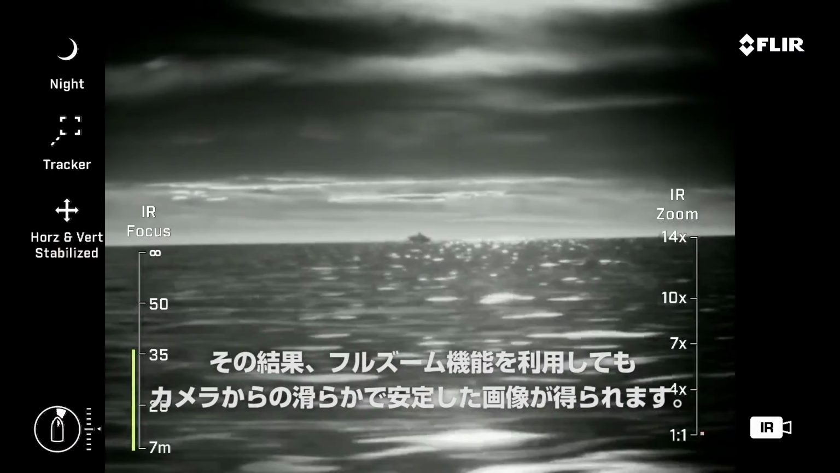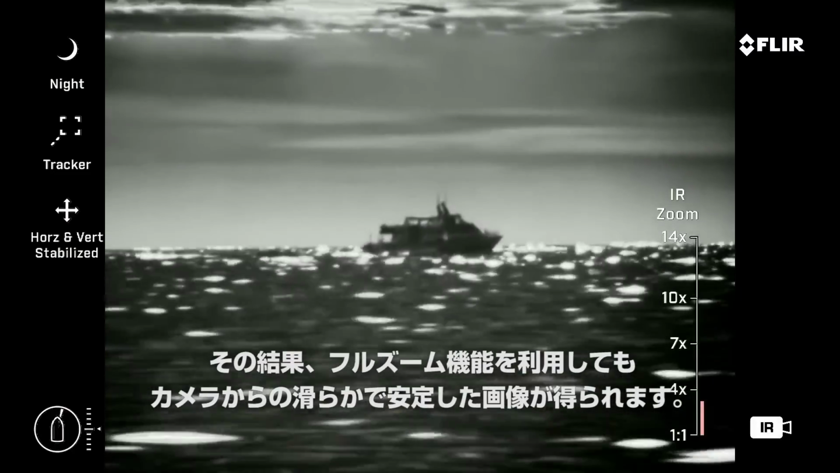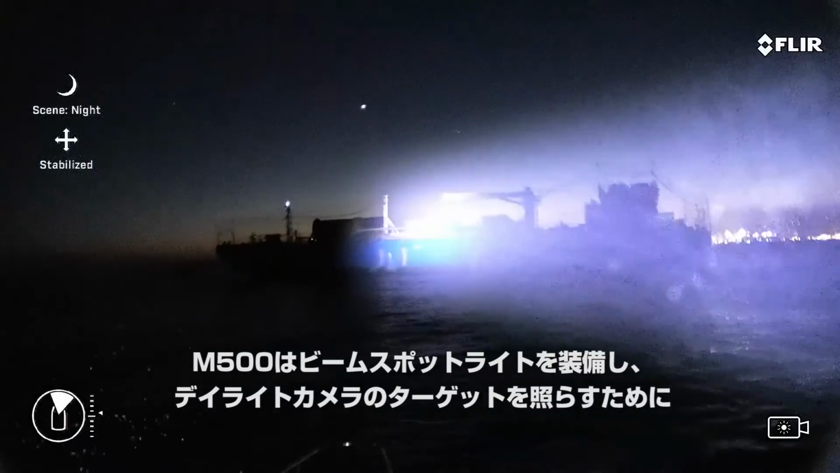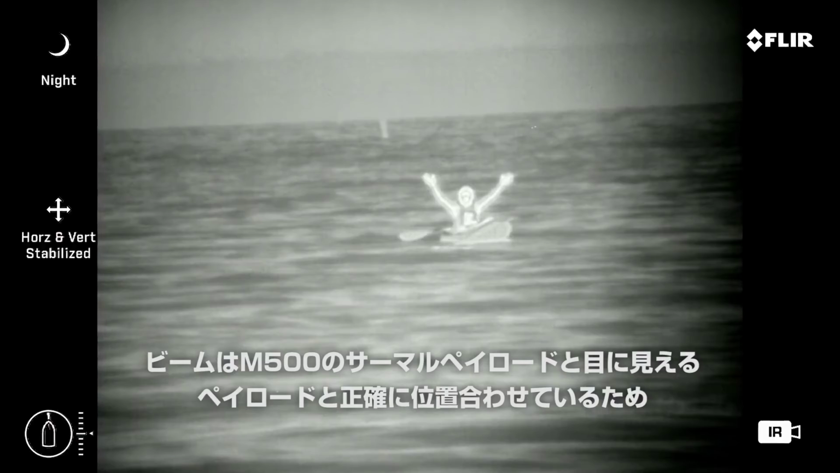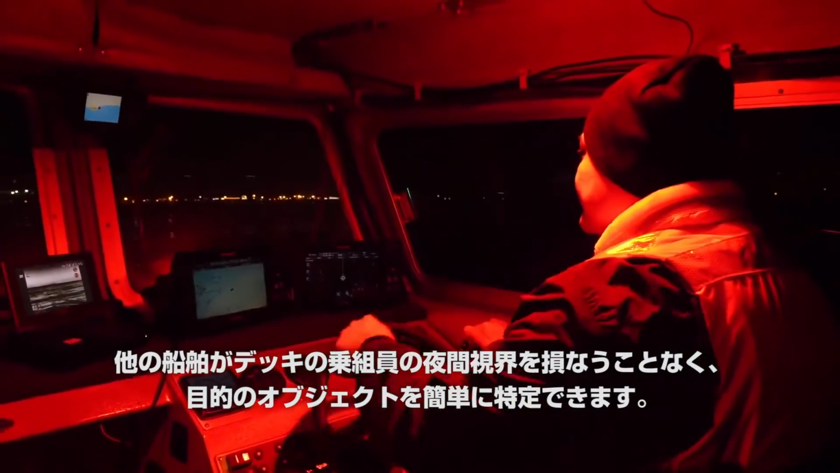The end result is a smooth and steady image from the camera, even when utilizing its full zoom capabilities. M500 has an integrated narrow beam spotlight that can be used for lighting up targets for the daylight camera or for crew coordination. The beam is precision aligned with the M500's thermal and visible payloads, making it easy to point out an object of interest without embarrassing other vessels or ruining the night vision of on-deck crew members.